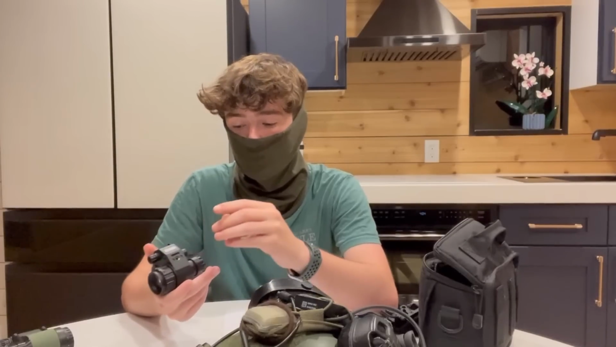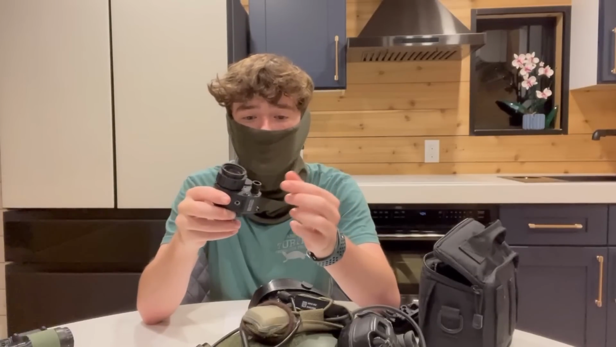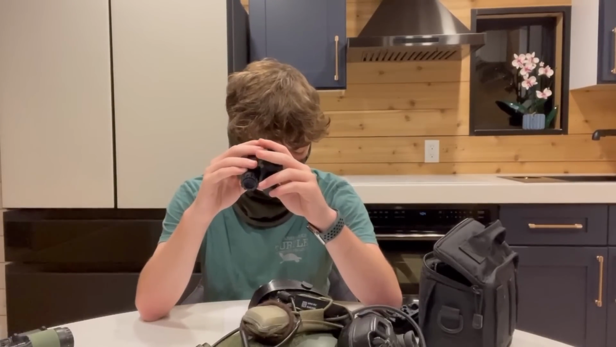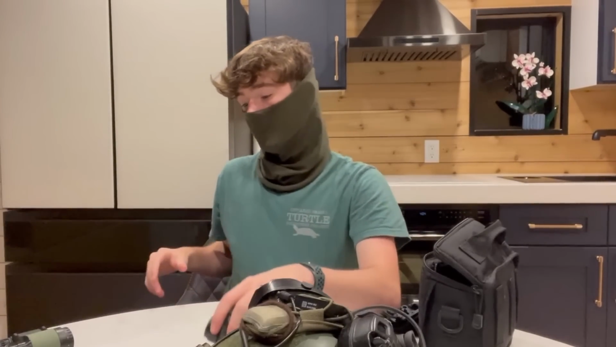But I also don't want them to be accidentally changed when I'm hiking, getting stuff moved out of the car. That's a big deal to me. So pretty much these fit the description perfectly. One place to control everything, super nice, clicky, tactile, and I have not had any issues with settings getting changed on accident.